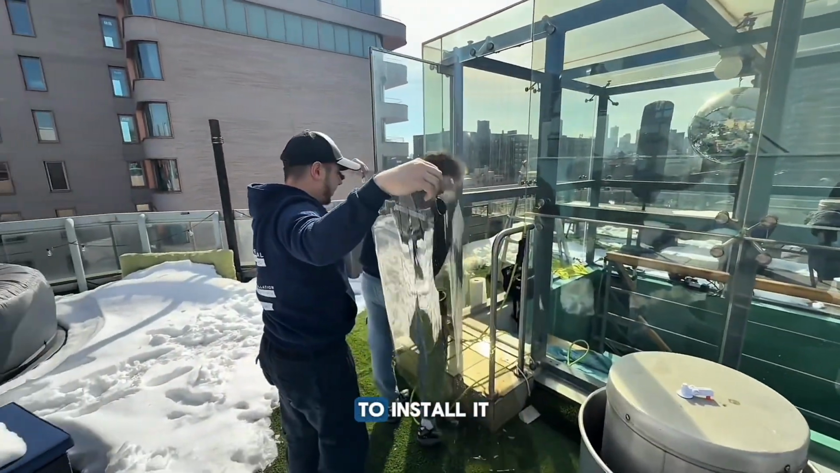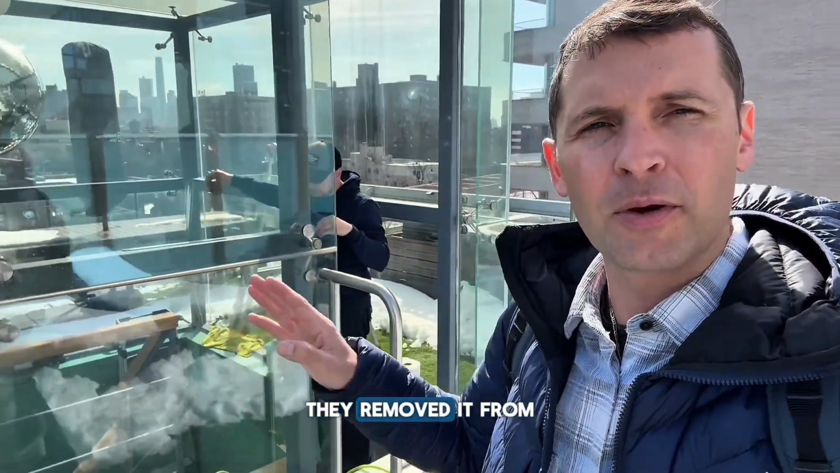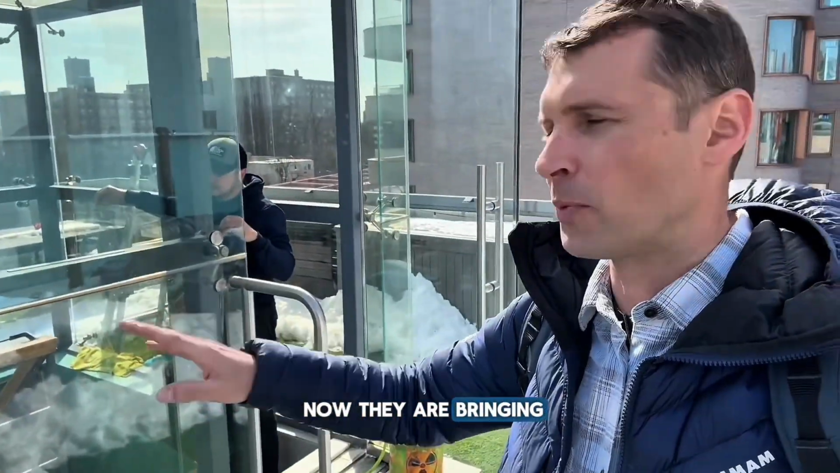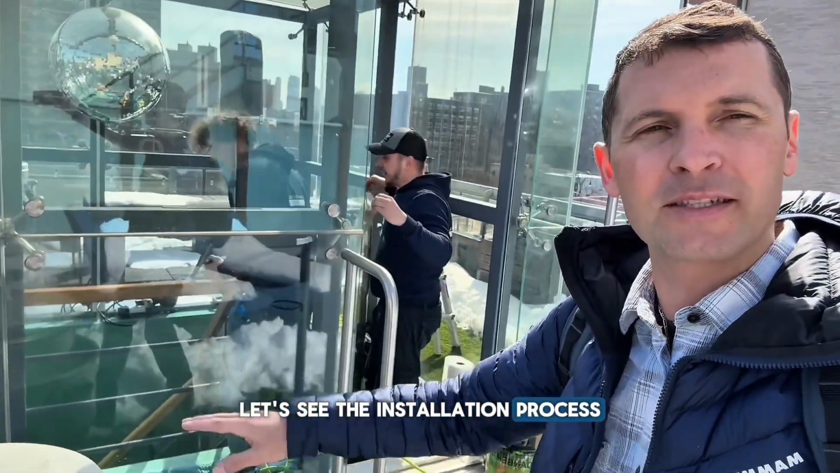Okay, now it's time to install it. Okay, so guys, pre-cut the film. They removed it from this piece of glass on the exterior, and now they are bringing it inside. Let's see the installation process.